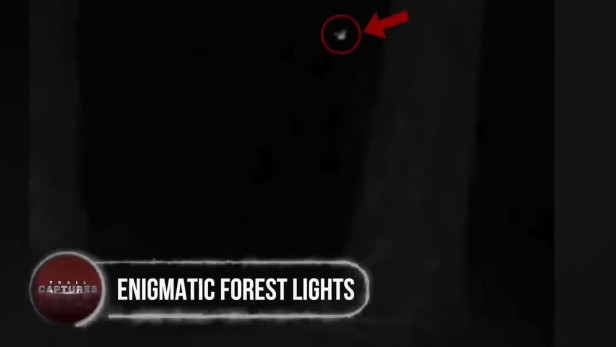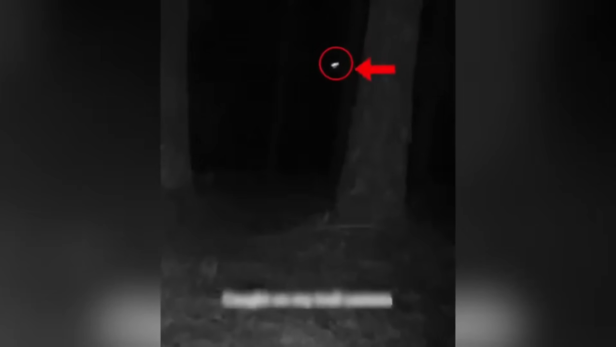Enigmatic forest lights. In this video, a mysterious scene unfolds during the nighttime tranquility of a dense forest. Strange lights flicker in the distance, appearing and disappearing, captivating the owner's attention. Curiosity ensues, as there are no visible houses nearby, and few people venture into this remote forest, especially at such late hours.